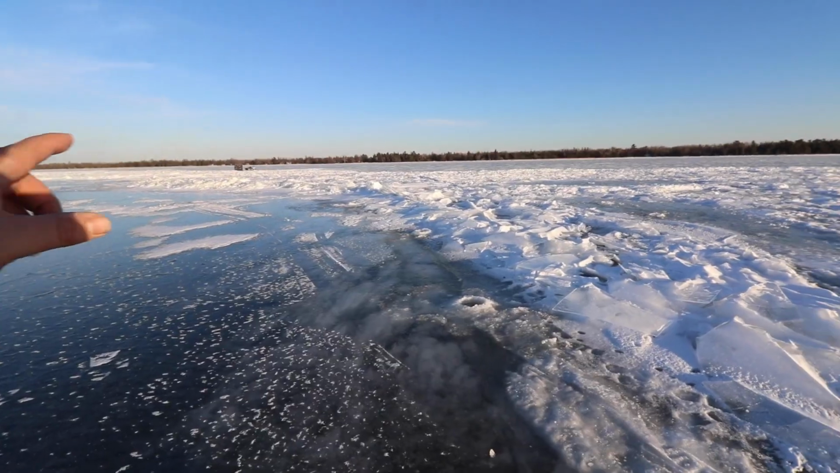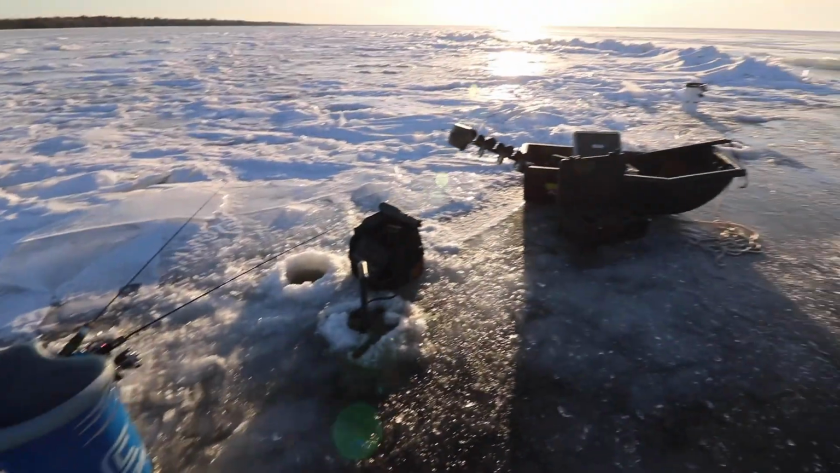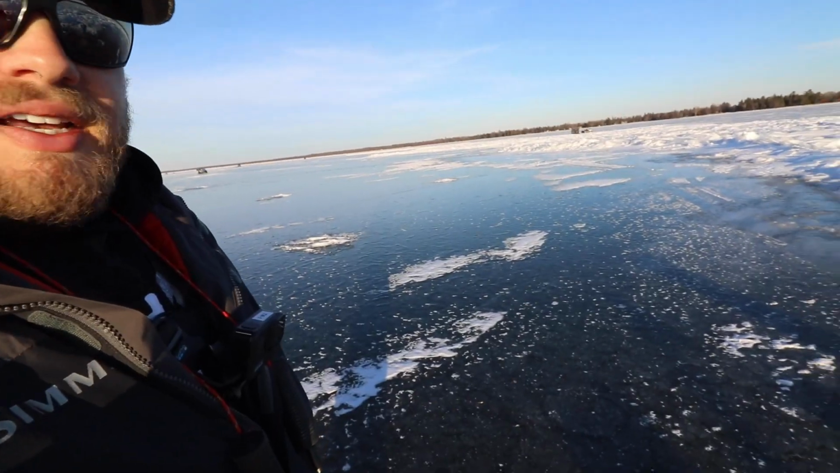So check this out. You can see jagged, piled up sheets of ice, and it transitions right into this clear, clean ice. What that's going to do is let a little bit more light in, and it's almost like a weed line, right? It gives bait fish reason to gather here and something to follow along, almost like a contour. You know, I sound like I'm trying to know what I'm talking about. I really don't, but I've seen us be successful setting up on these weird ice heave transition edges. So I'm going to continue to do it.